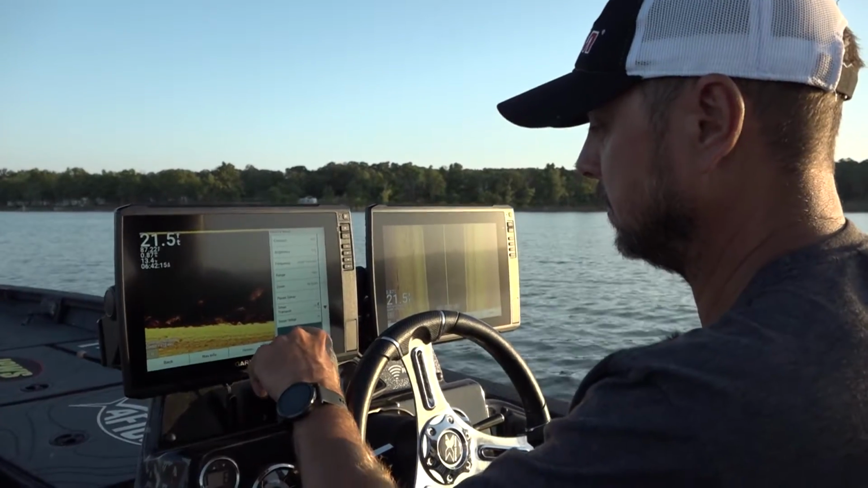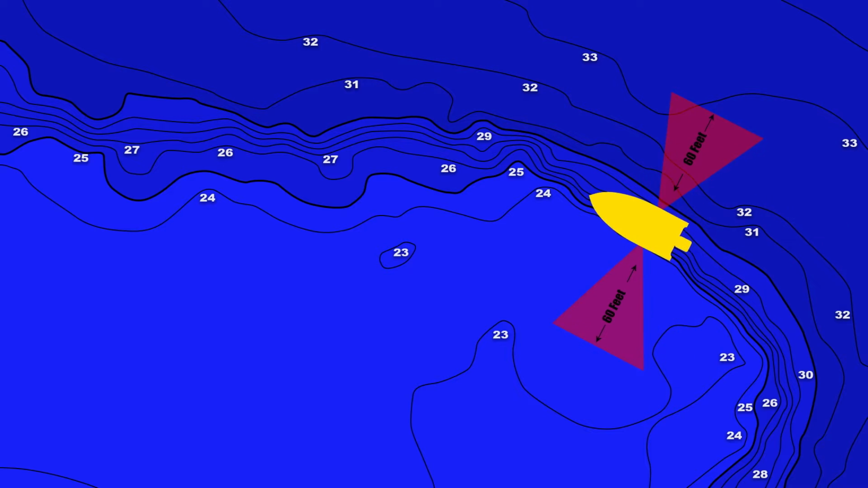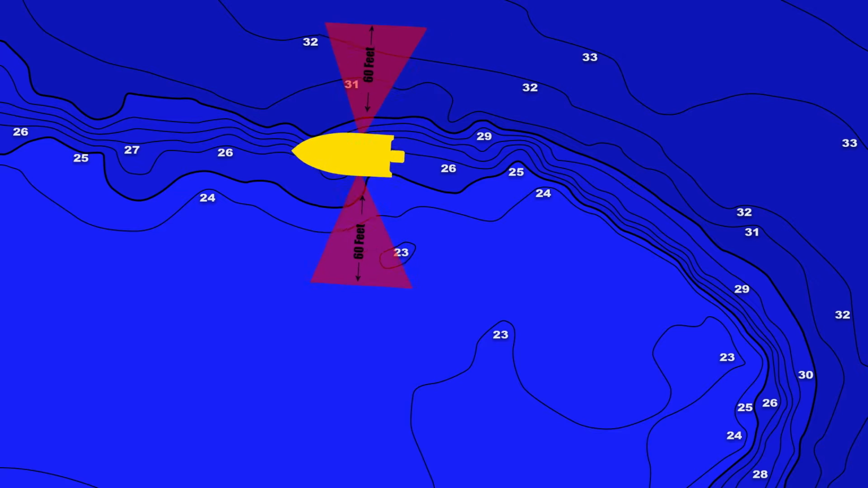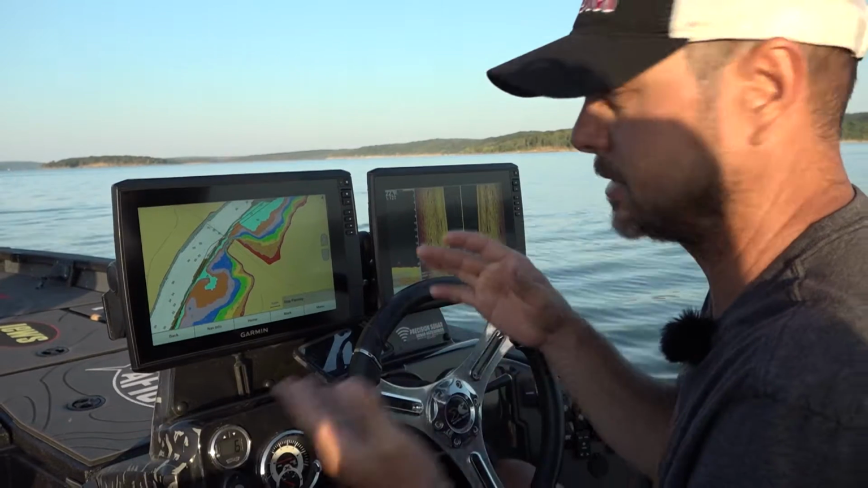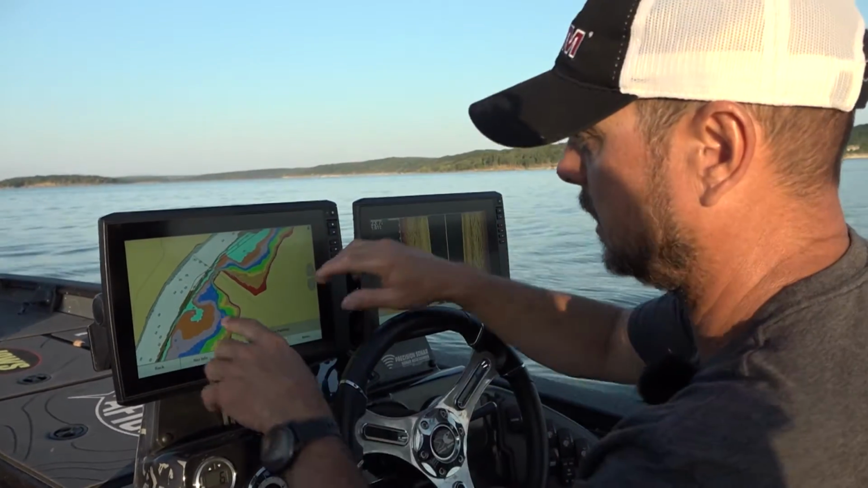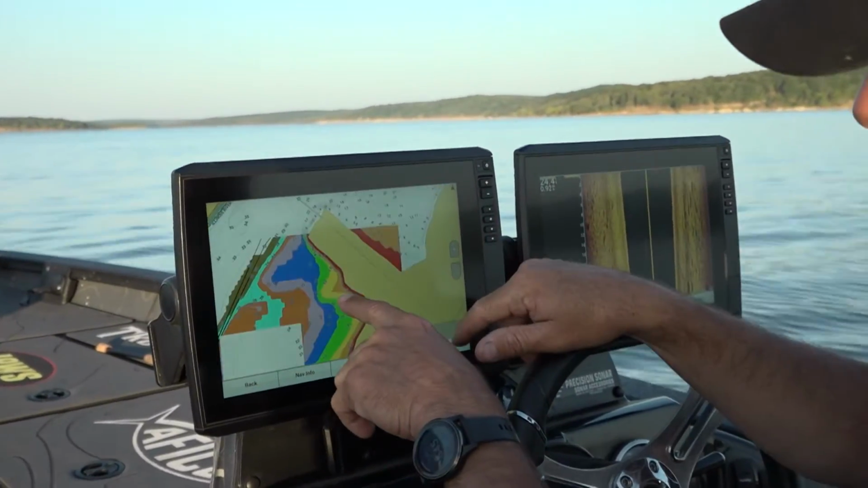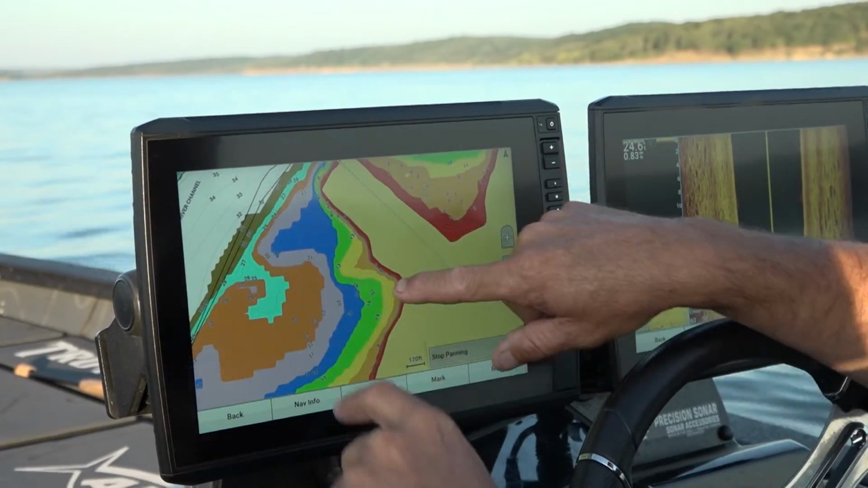I don't use zoom. Side view pretty much sets up the same way. I go 60 foot on each side of the boat. That's a pretty big swath whenever you're idling. I'm covering 120 feet at a time. You can catch fish on your live scope going down the bank, absolutely. But some of the places where a lot of these fish will school up or kind of hide is these underwater points. Like right there would be a great spot. Right here is another underwater deep point.